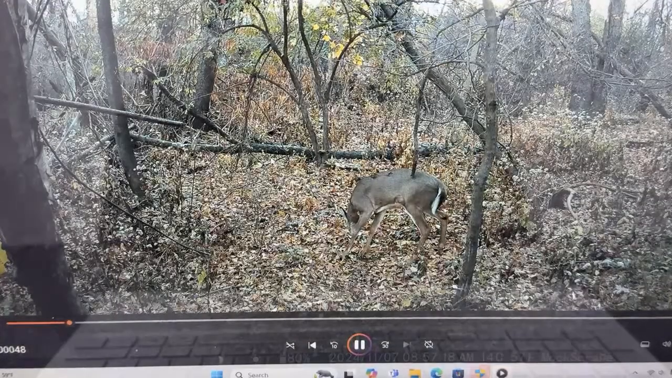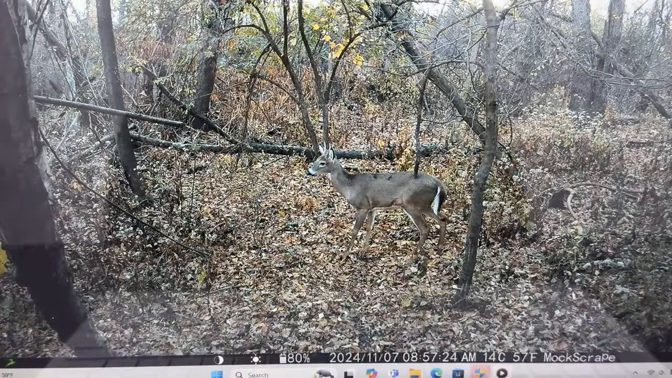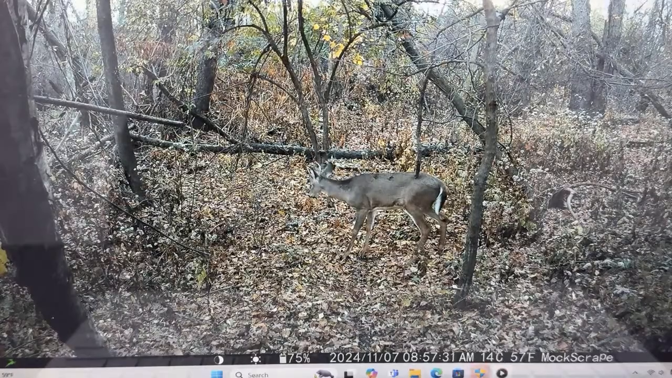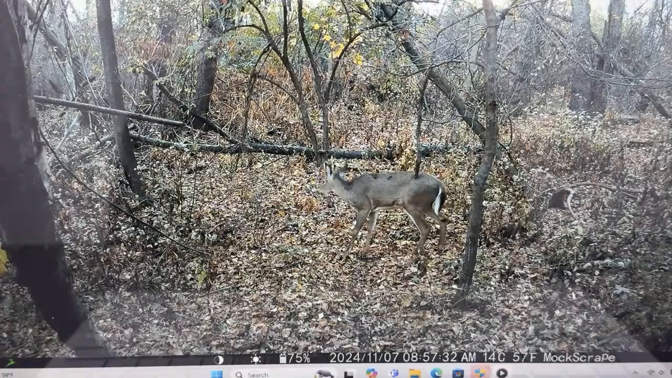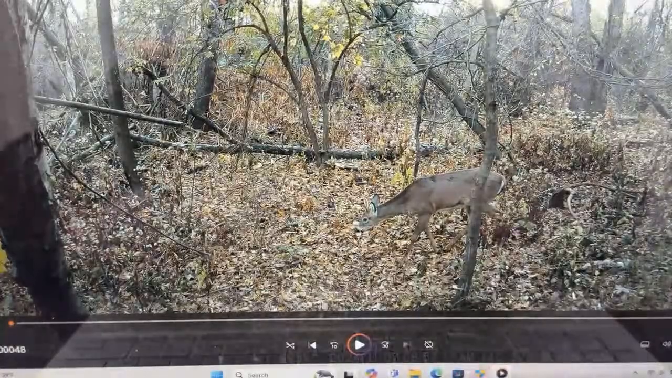There's a little spike coming in there. Little baby. That is an 11 point in someone's eyes. But that is a spike. Zeus is nice. Yeah, Zeus is pretty nice. Pretty Boy is pretty. That's why he's named Pretty Boy. And Zeus is a nice buck. He has a little kicker on him.